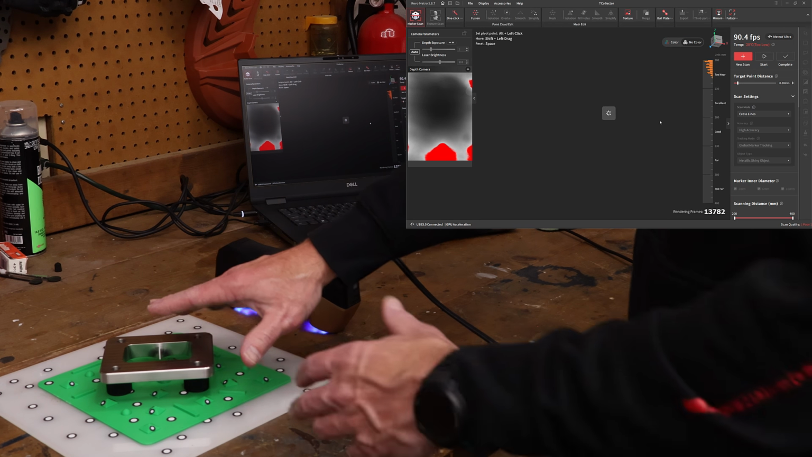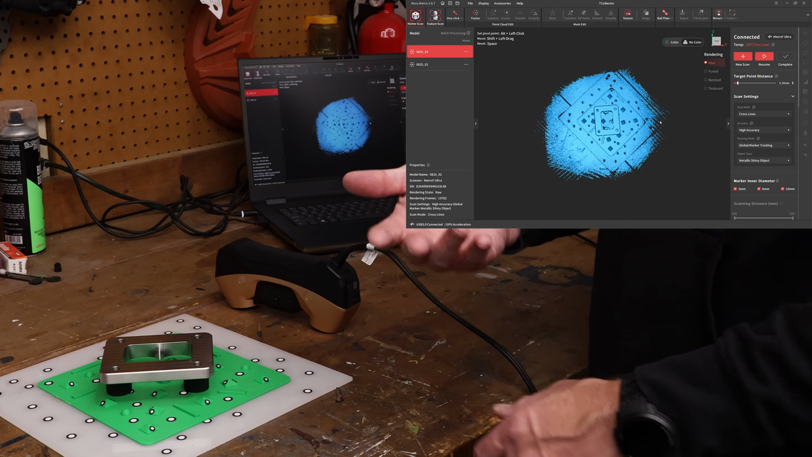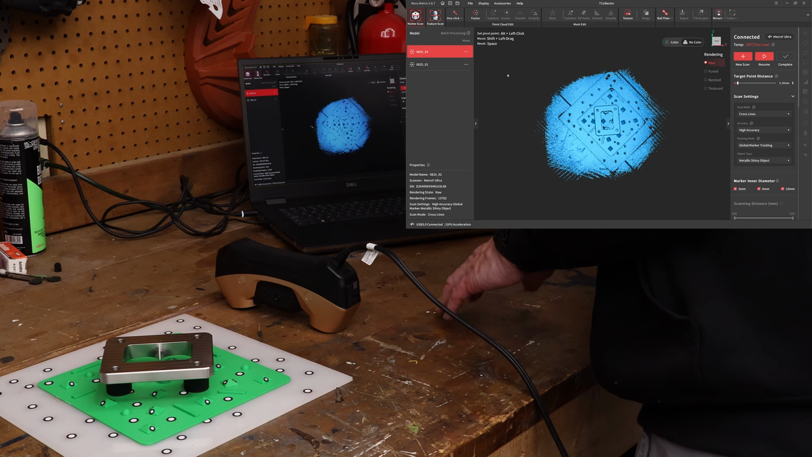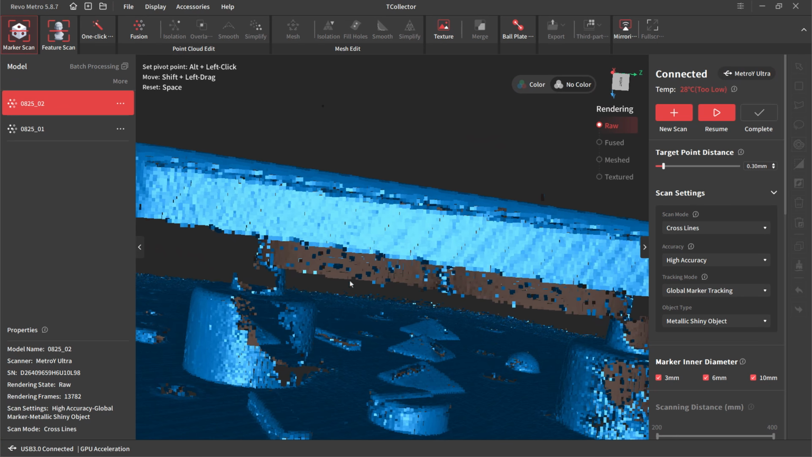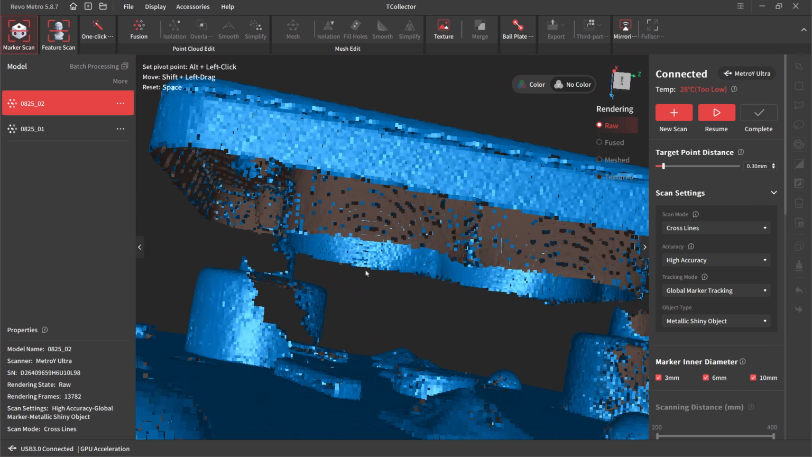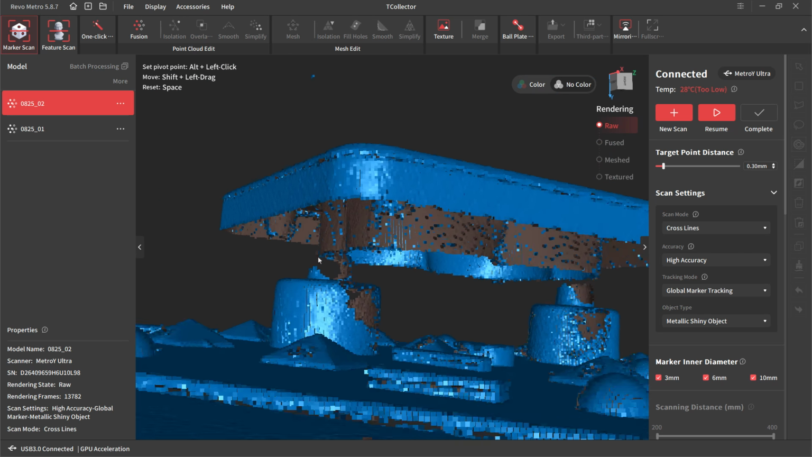The main reason that everything has been spaced off of here is so that it's easy for us to cut the stuff out from underneath. And so when we rotate this around, you can see things are a little bit noisy, and those are touching right there, but we're going to be able to clear that stuff out.